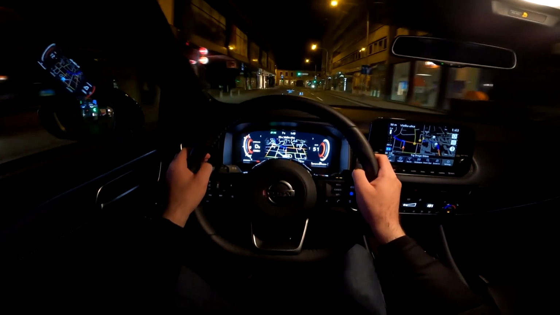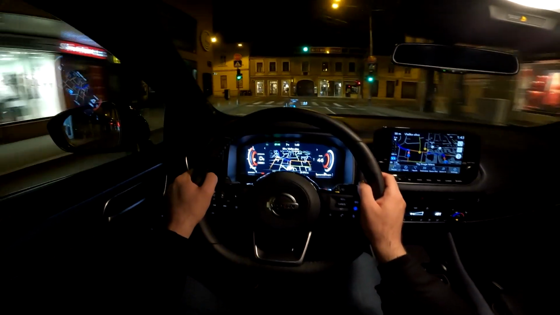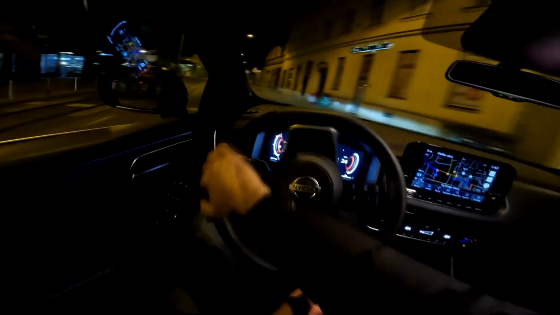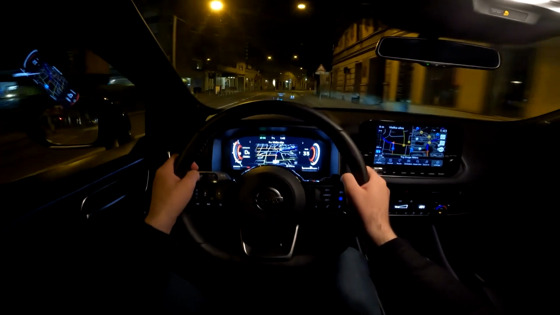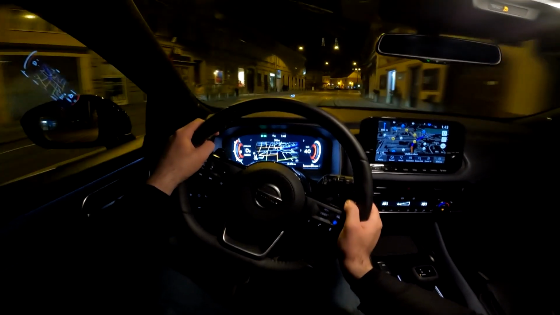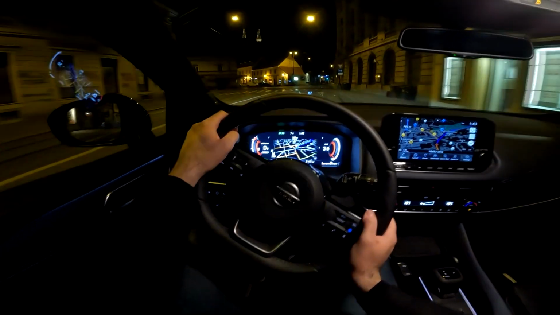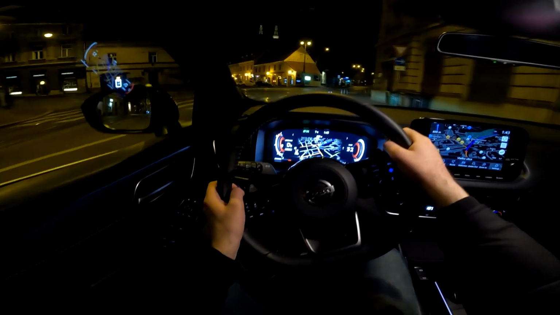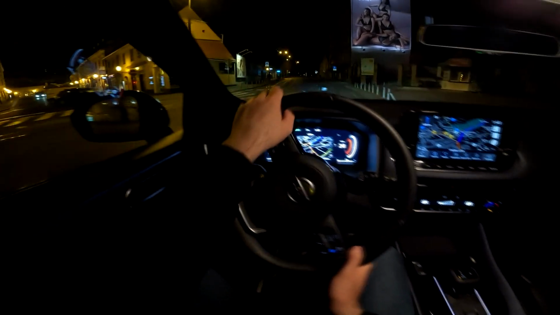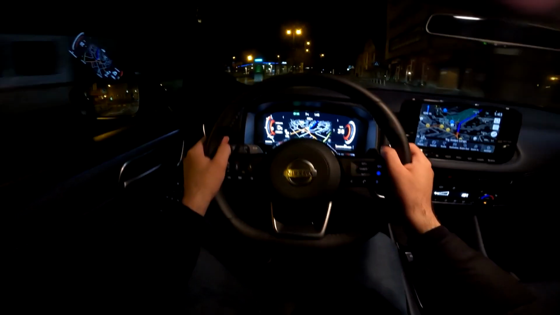And there are many trims available for the new Nissan Qashqai, and this is the top of the line trim, so the Tekna Plus. And I quite like this spec. I already told you about this magnetic blue color, but there are other colors available as well. In total 11 colors, and also the dual tones are available, so a lot of configurations are available.